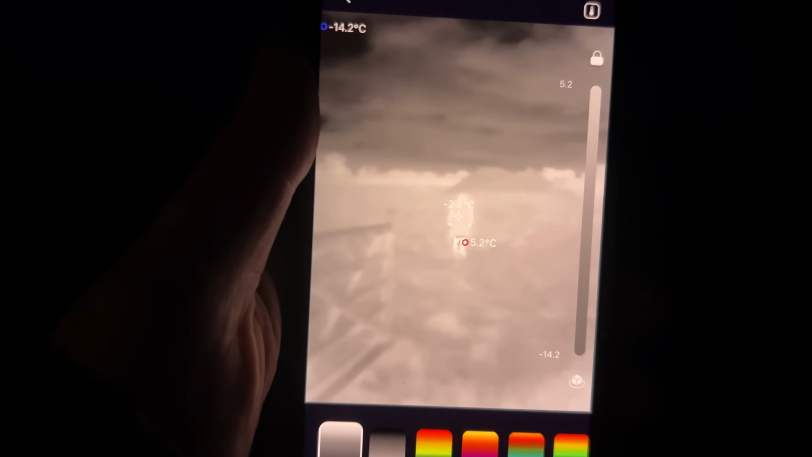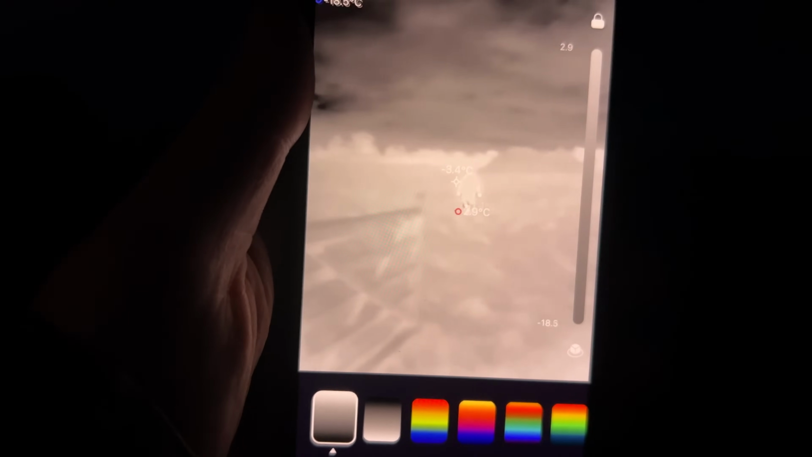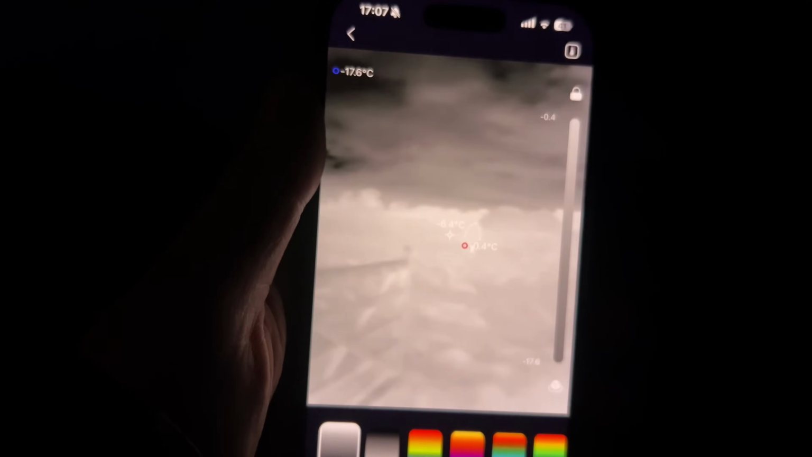So if she starts walking away, we'll see how far it can see her before she disappears off the camera. Hopefully she doesn't fall in a hole. Yeah, you can actually see the heat dropping. I assume it's up because it can't sense so much. But in the middle of the field, I can just about make her out. It's a little bit easier on the phone itself.